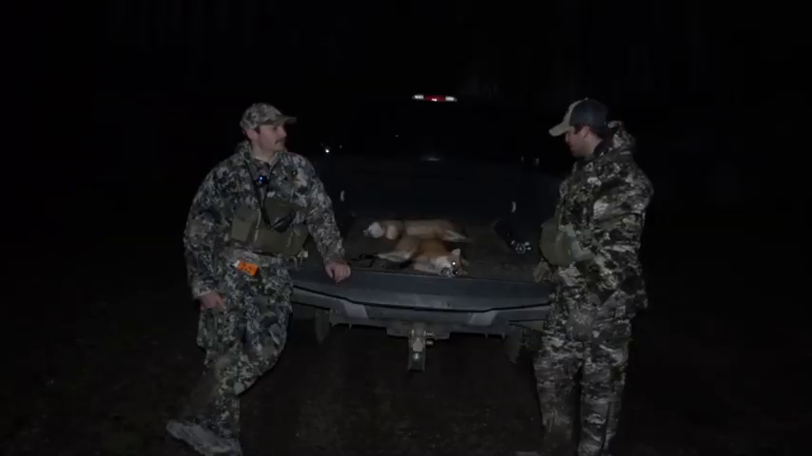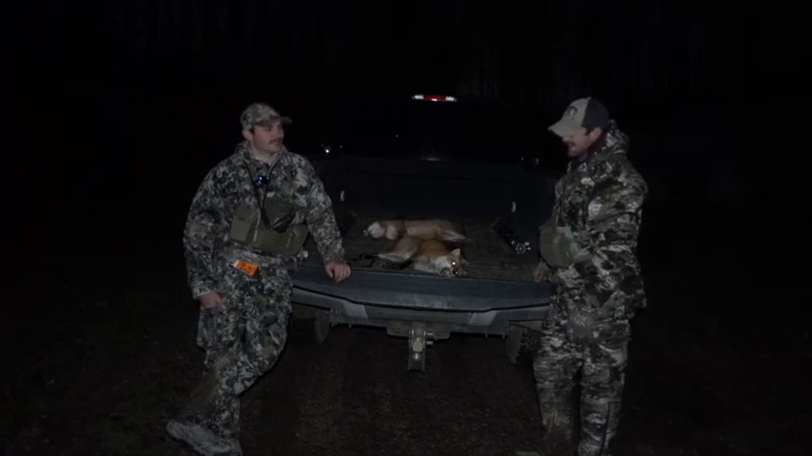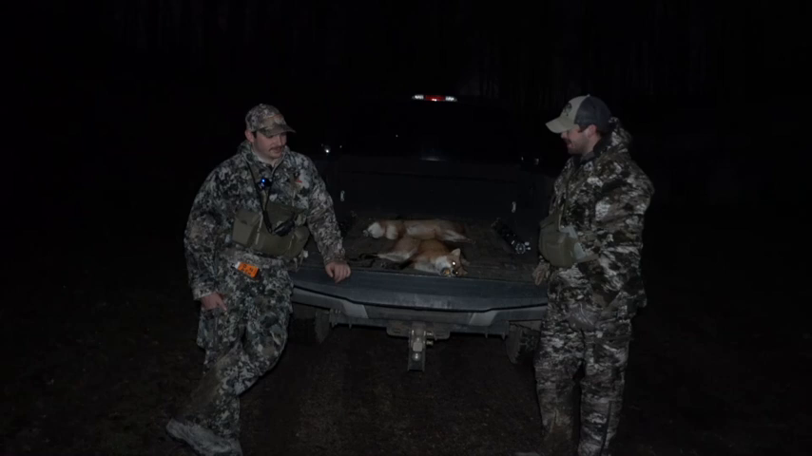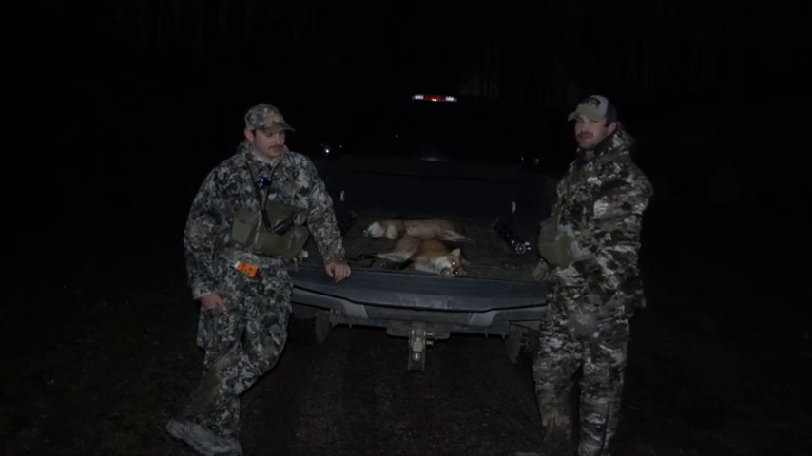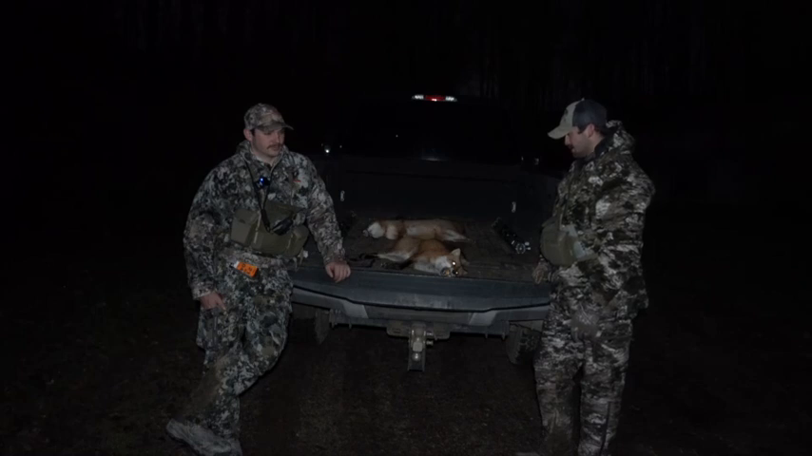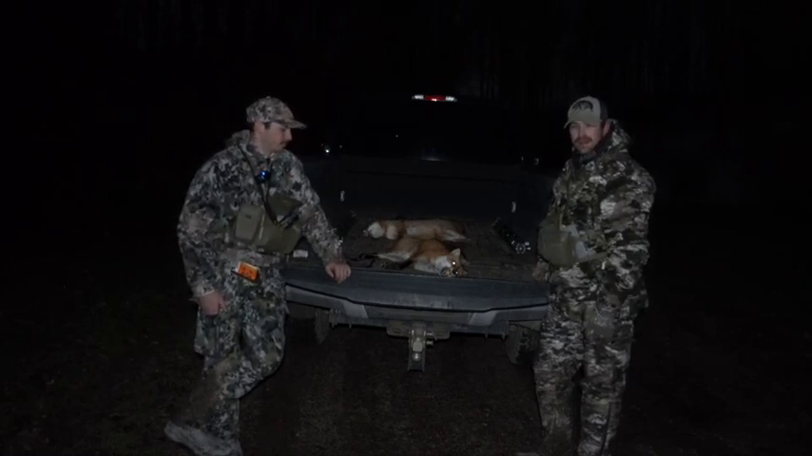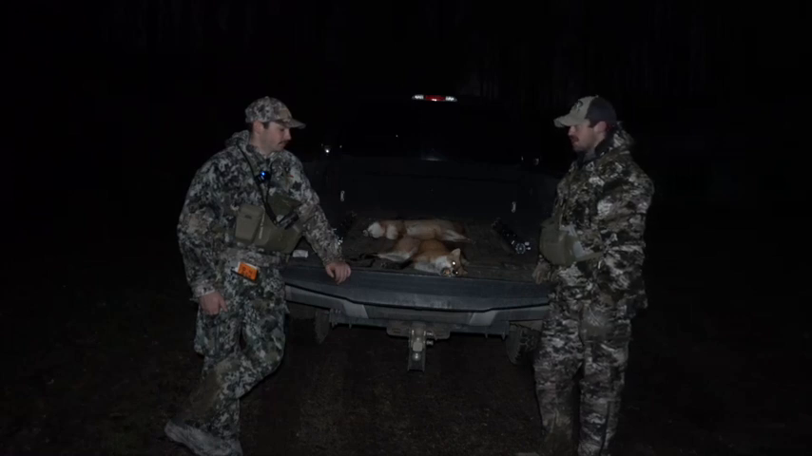Fox number 5 for the weekend. Still no coyote. It's been a little tough with the coyotes. We might have seen one earlier, but it was over 1,000 yards away. It just isn't working for coyotes this weekend. But with 5 fox, I think we have a good chance of maybe getting one tonight.